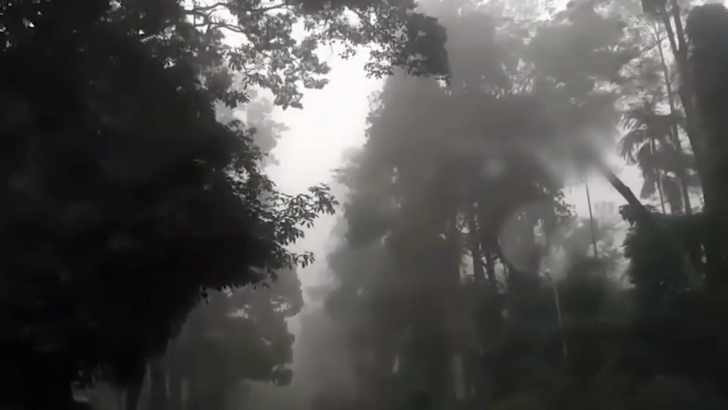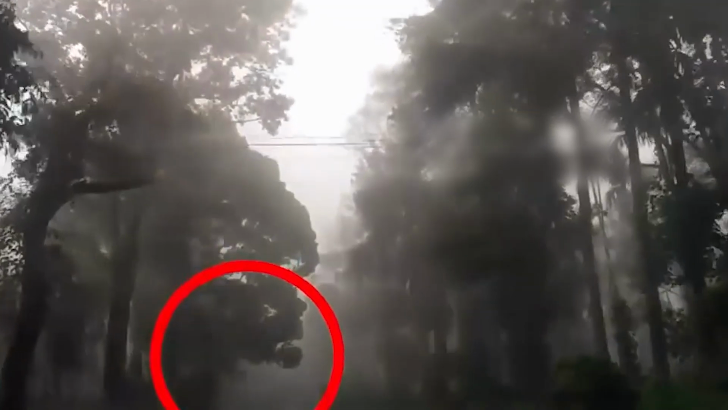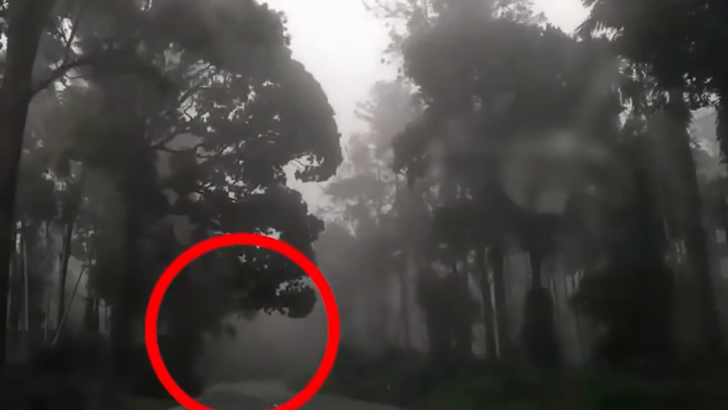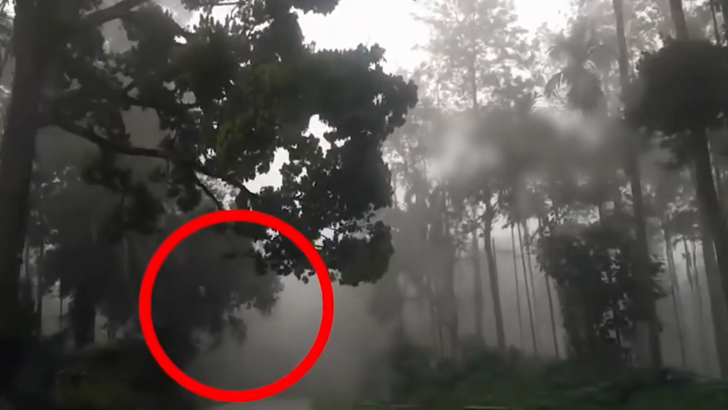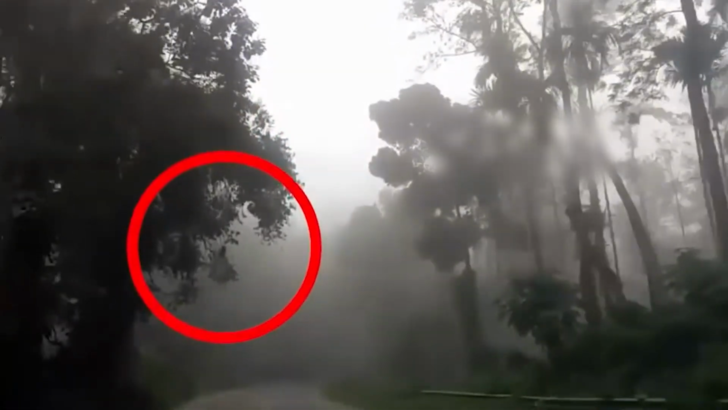In this clip, we have someone in a vehicle recording as they are going down the road, but when they look up into a tree they're passing under, there appears to be something in the tree. It's really hard to tell what it is, but it looks like some human-like figure, and it's either hanging or floating up in the tree.